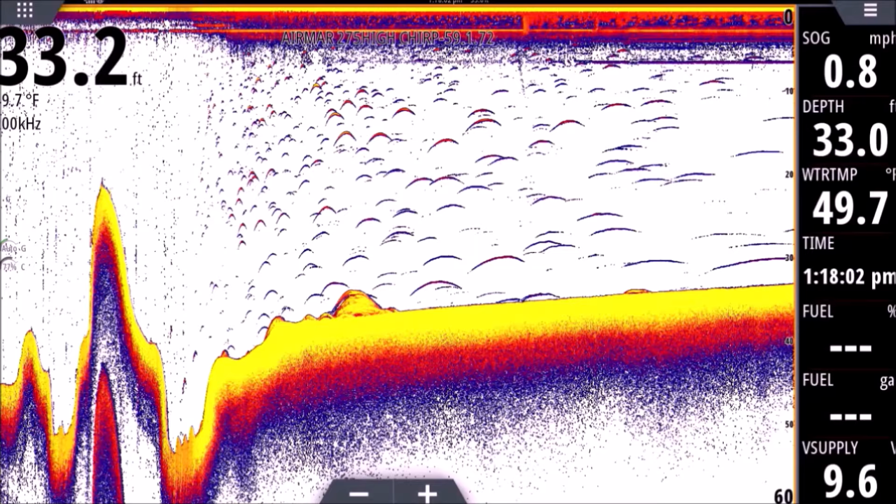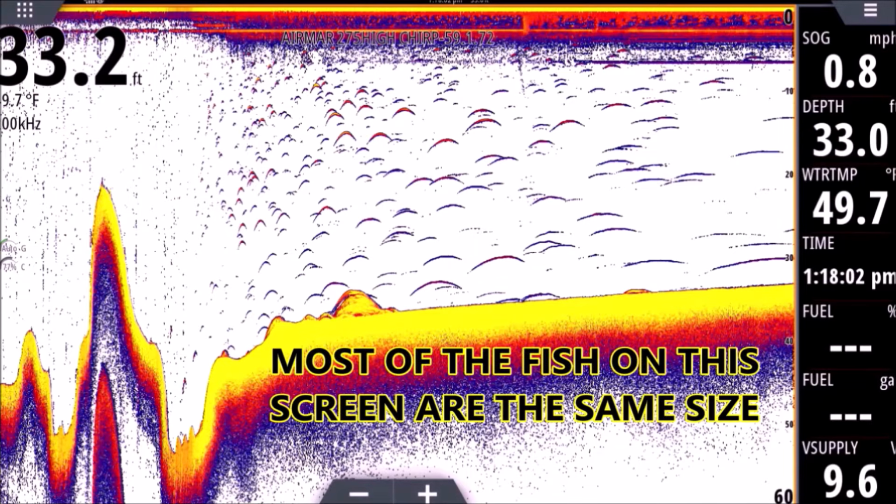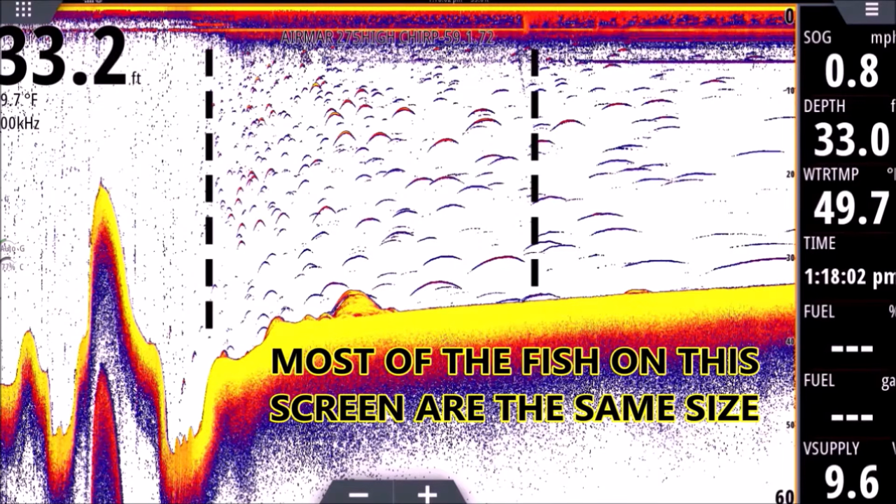All right, so you're going to see here a whole lot of different sizes and shapes to these returns. These are all the exact same size fish, more or less. We were in a creek channel here, and I was netting shad. They were small, in the 3-inch to 5-inch range. We were netting them, so I know the size. And what I did was I ran over them on plane, and then I dropped off a plane just to see how they would look different.